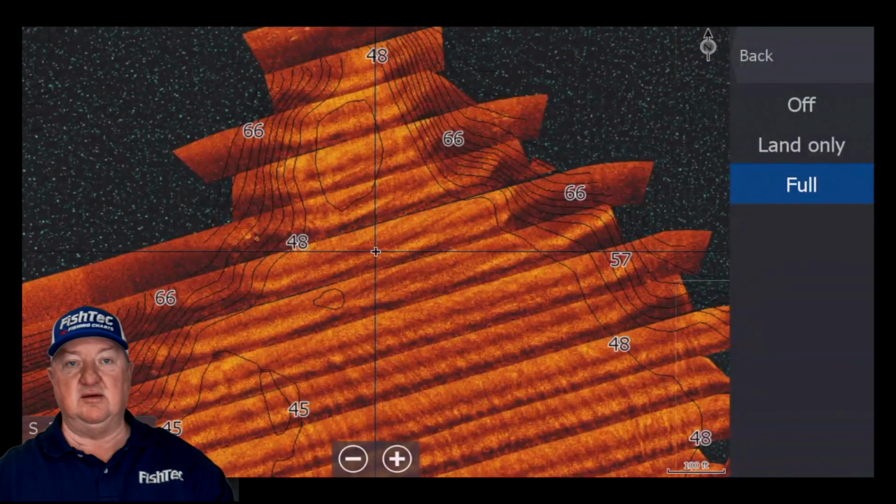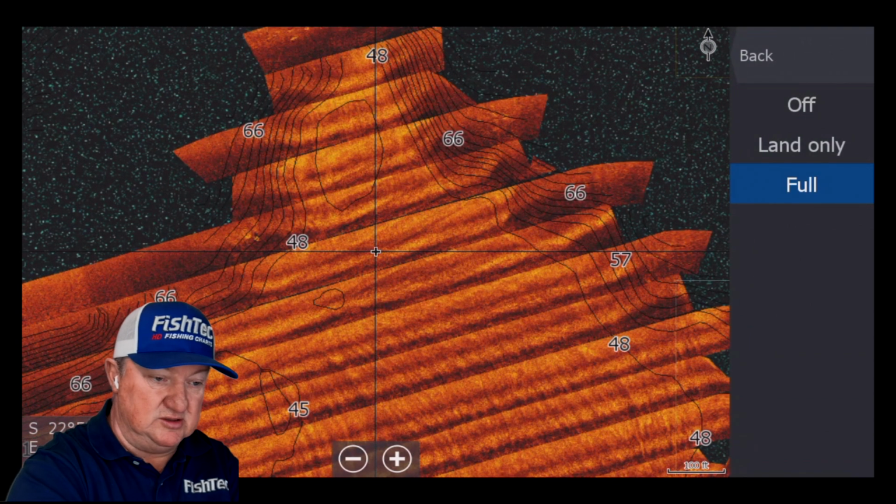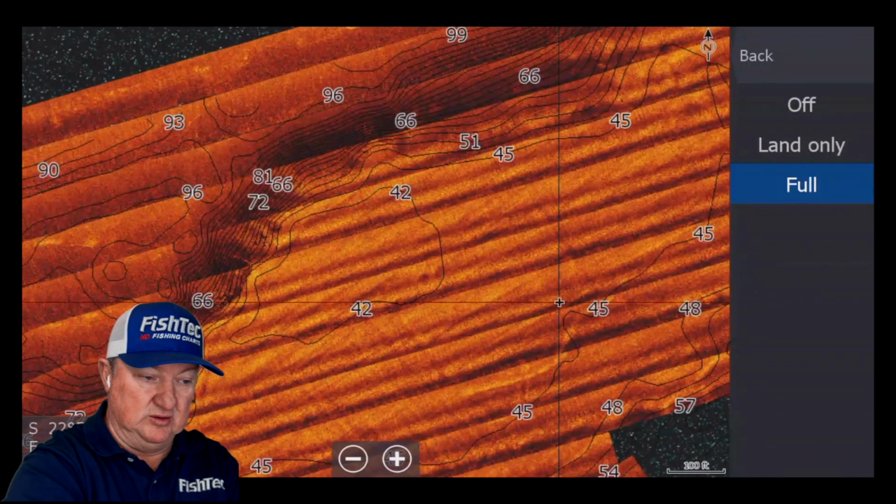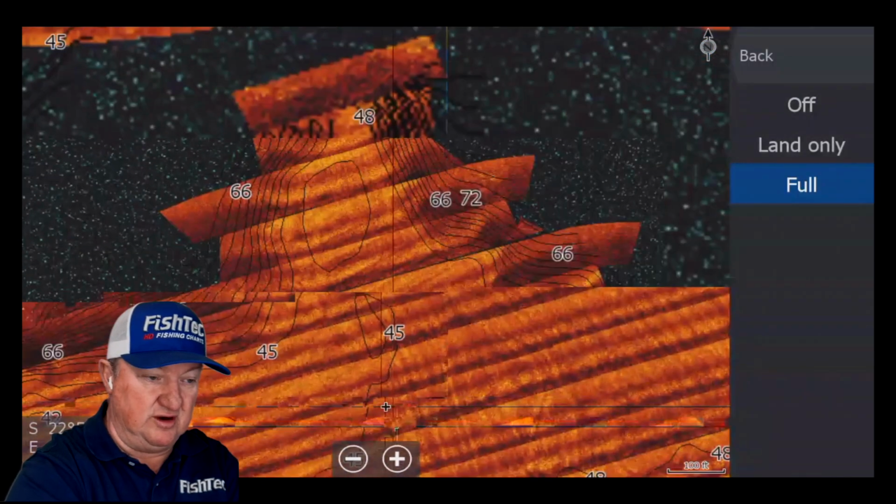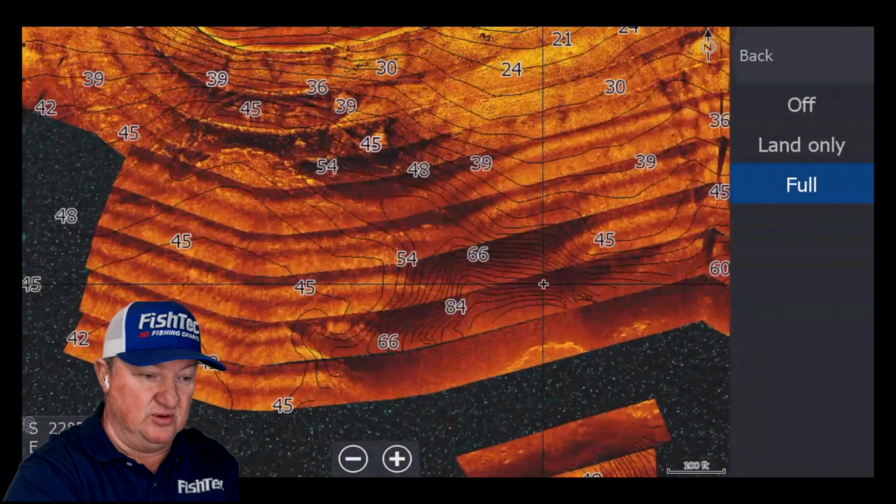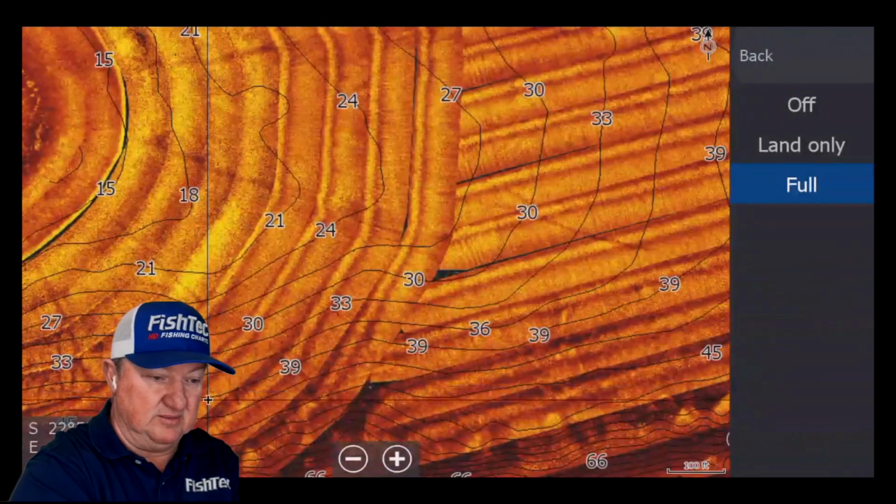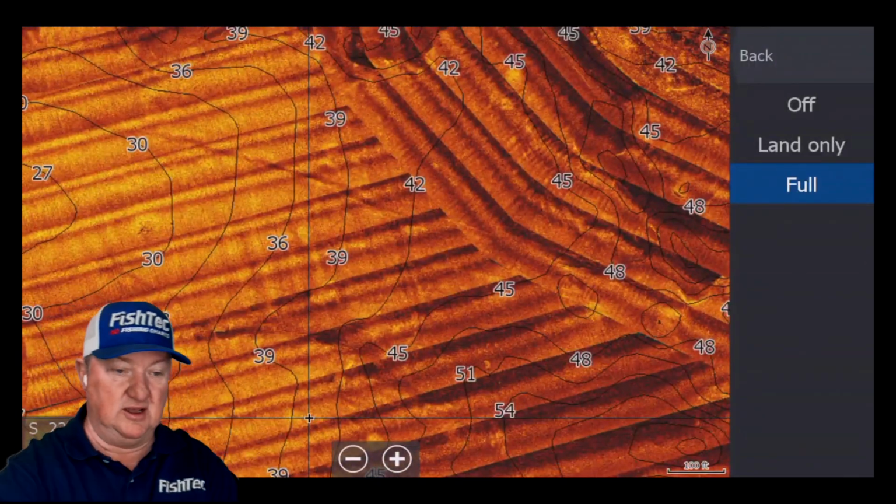Remember what I was saying about the thermocline here being so deep? These are really, really brilliant areas now to go and target. And I'm not going to show you everything. I'm not going to zoom in and show you all the magic. But man, there's some absolutely fantastic information here.